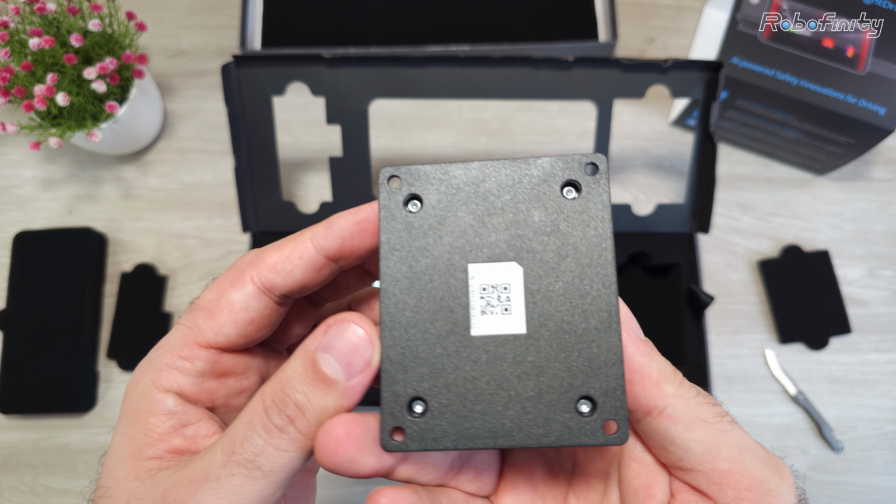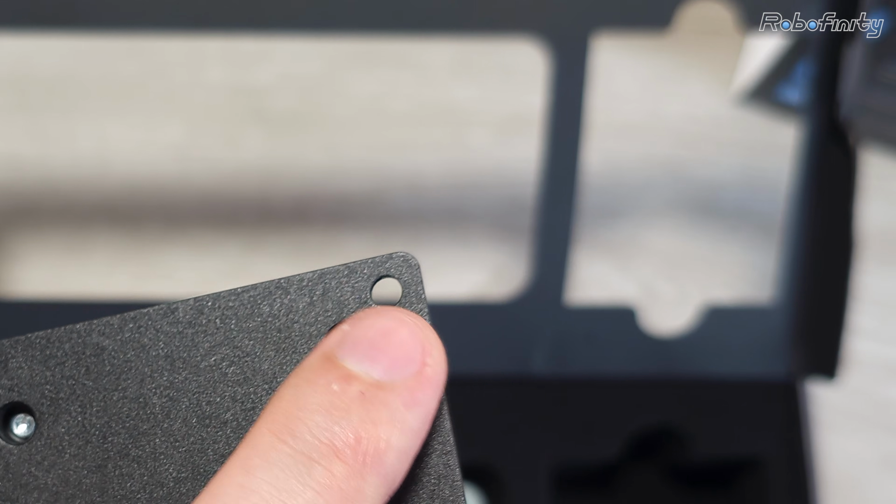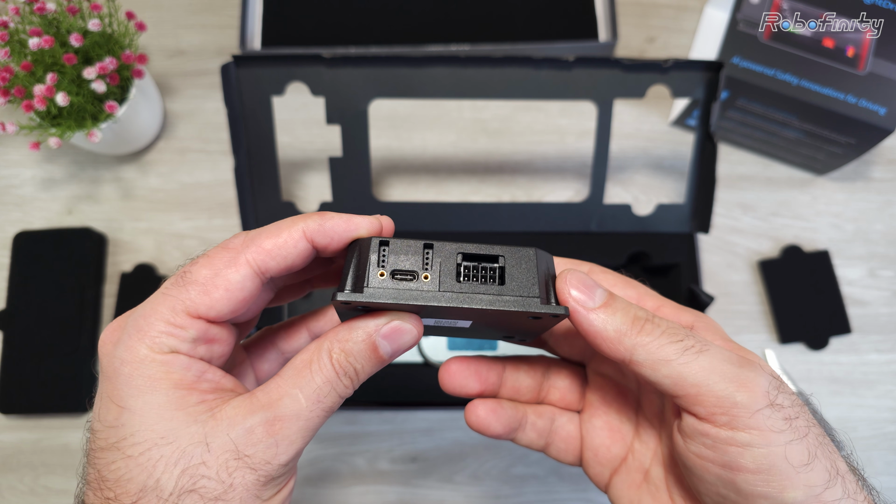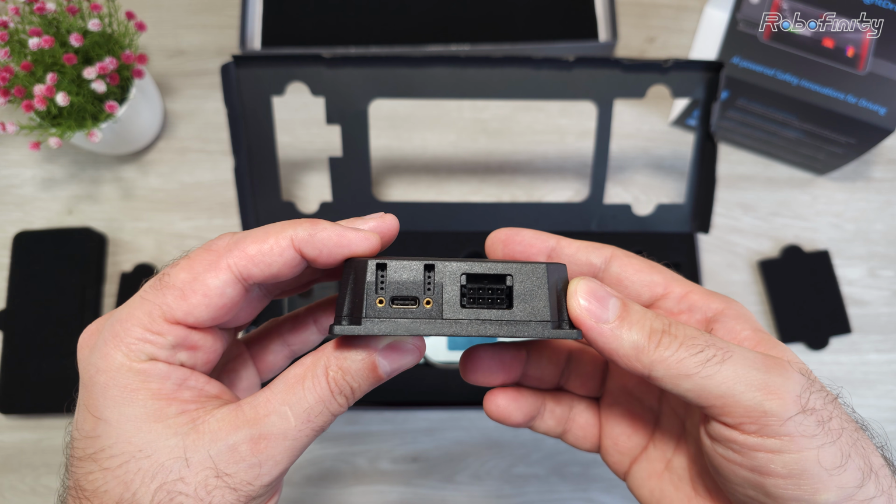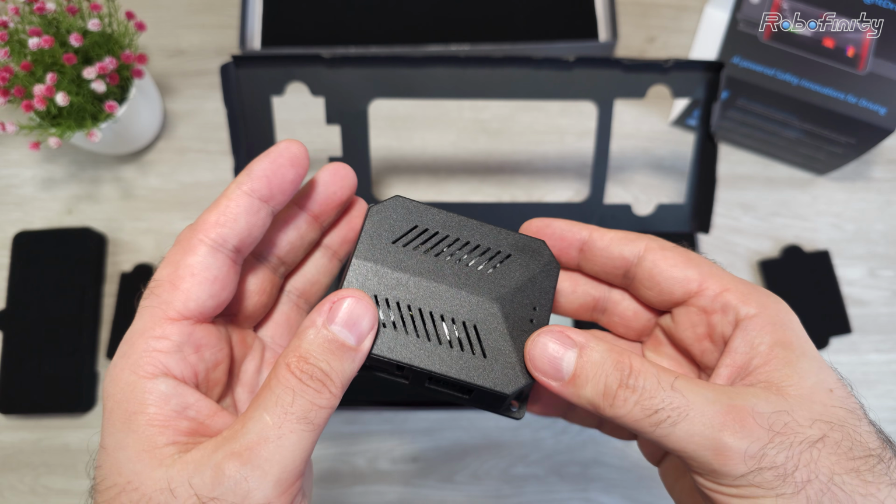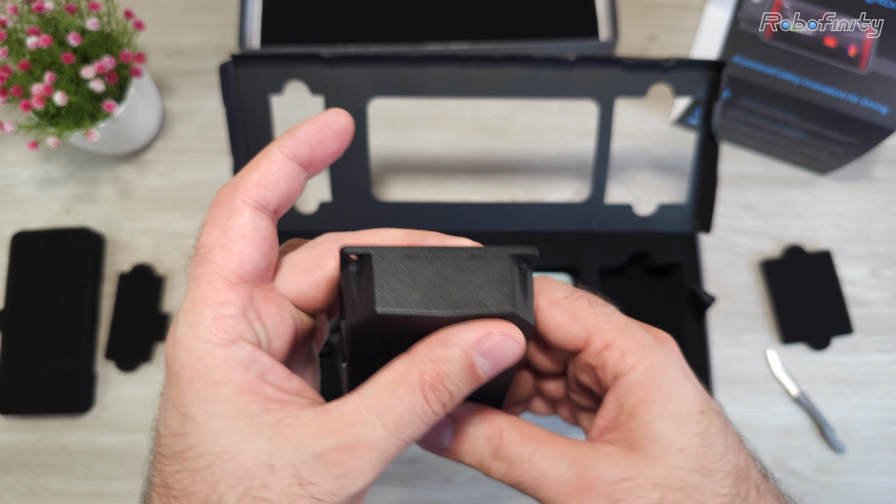It has a nice lightweight plastic housing with 4 screw holes, so you can mount it safely on any surface inside the car. On this side we can find the power and data ports, which is a USB Type-C and an 8-pin mini Molex. And there are no other ports on the compute unit.